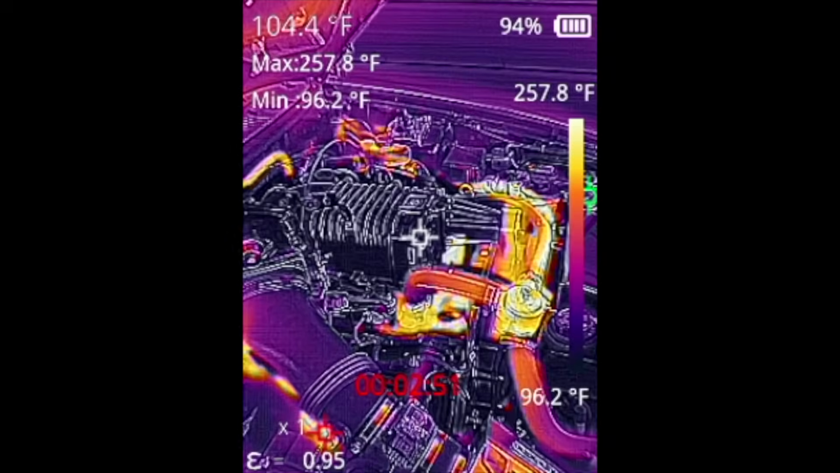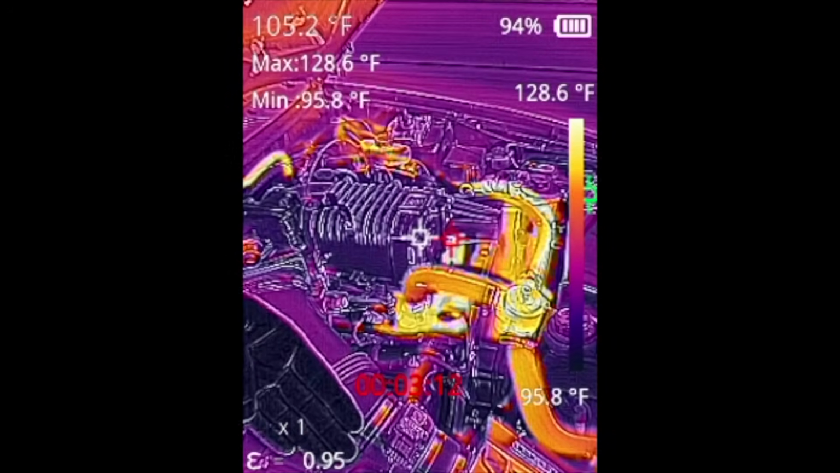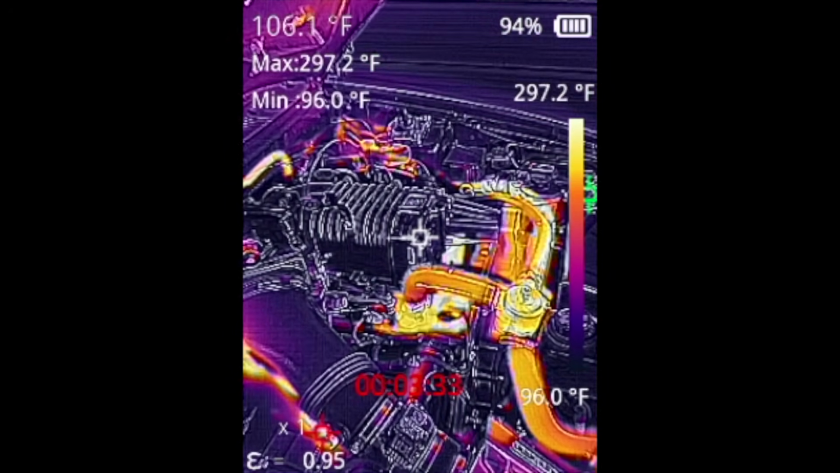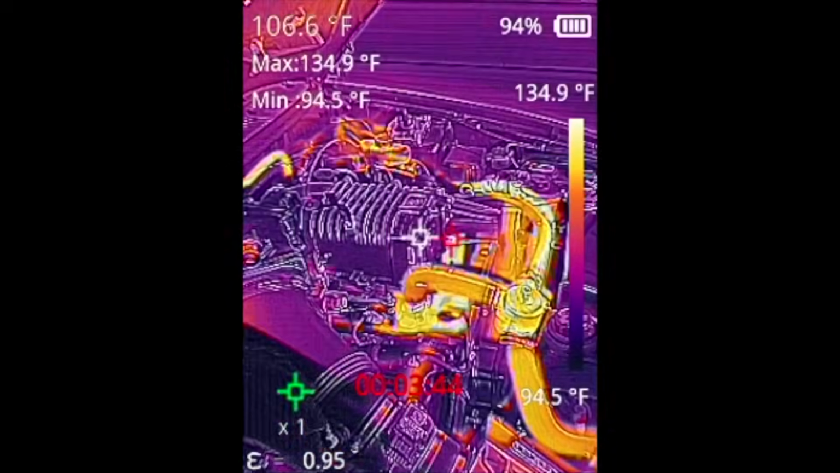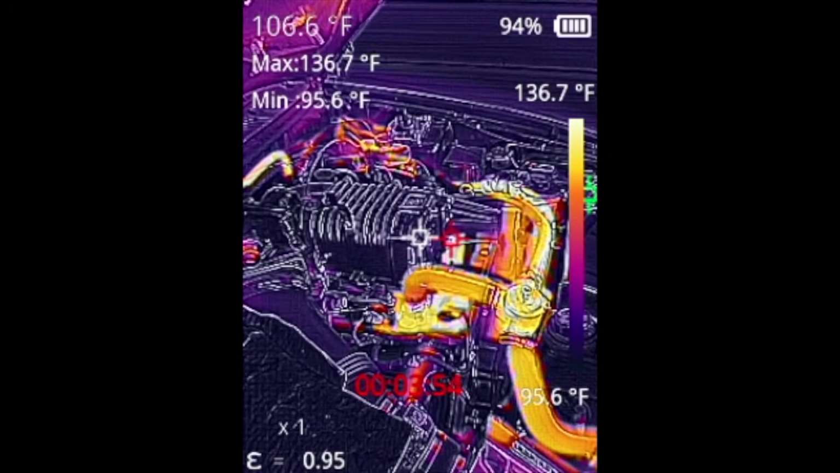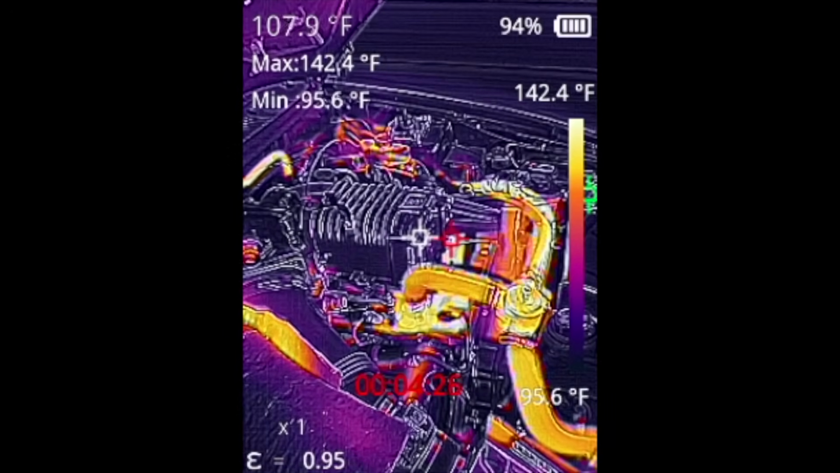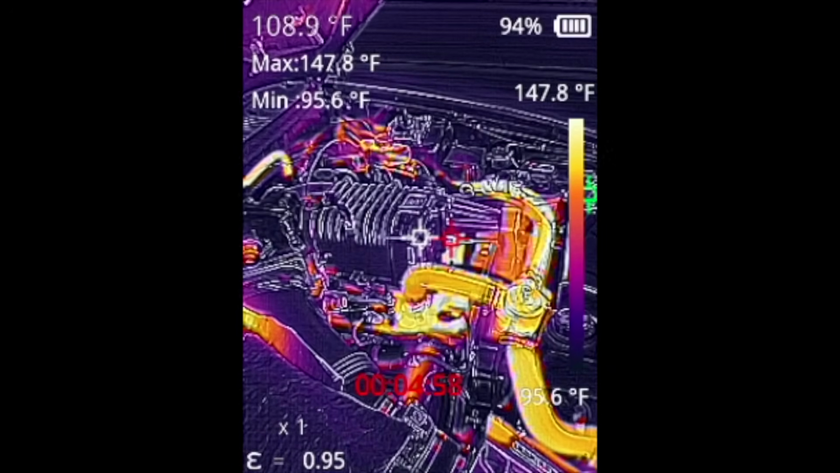So you can see parameters. This camera, the way it works, will show obviously the picture, and you'll have a graph parameter on the right hand side. So the very bottom obviously is the purple color, and it goes up in color gradient up to white hot is what it's called on the right. So at the moment, if you look at the right hand side, you can see it's 138 degrees and climbing at the hottest point, and then the coldest point parameter is 95, it looks like 96 degrees.